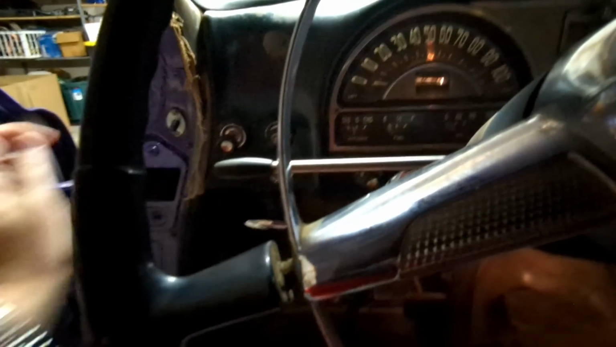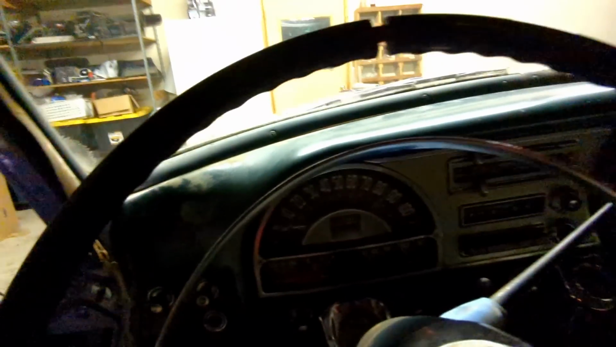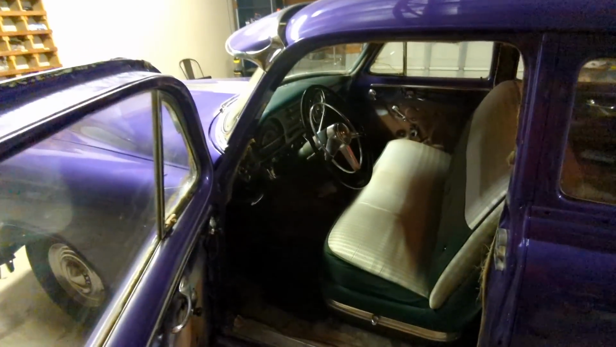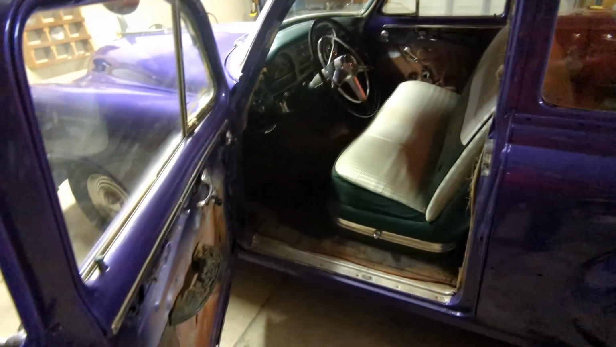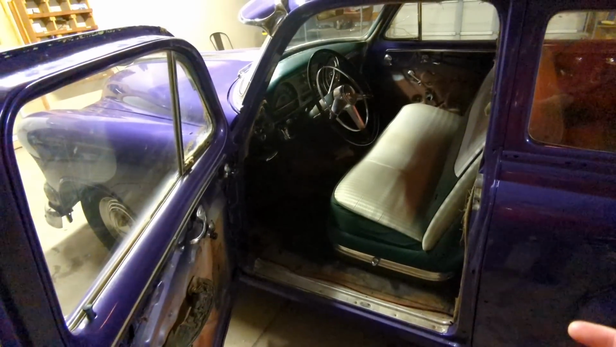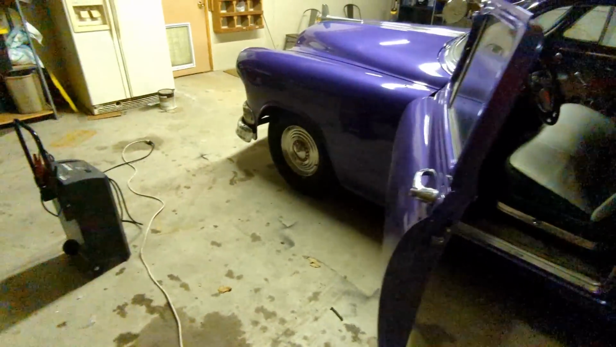It's kind of like a parking brake. All right, let's get out of here for a second. Oh, and you know what? A lot of people said that has to be not comfortable having that steering wheel right in your gut. But this was pre-seat belts, right? So that was kind of like your seatbelt back then. I don't see any issues with it.